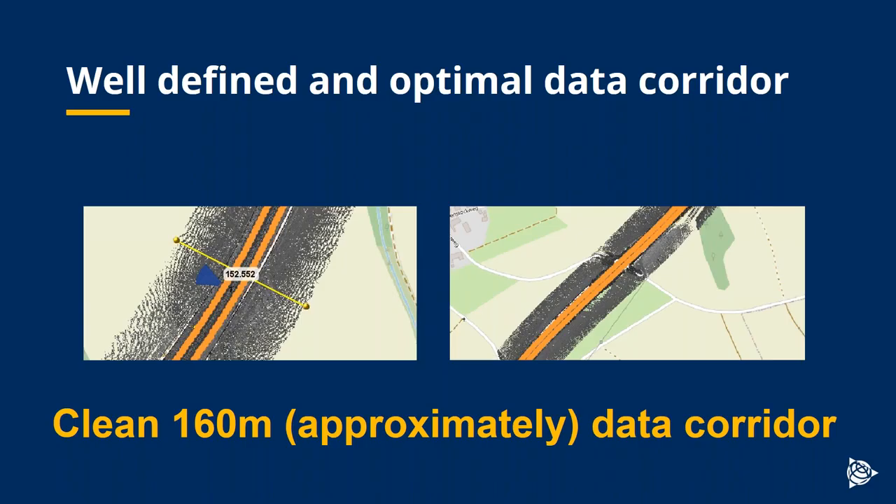And it also means we don't get all those long range positions in the distance, which are subject to greater error because they're much further away, and any heading error or angular error will translate into those far off positions. So we get this very clean data corridor, and I'd say it's almost an advantage seeing this kind of very clean corridor.